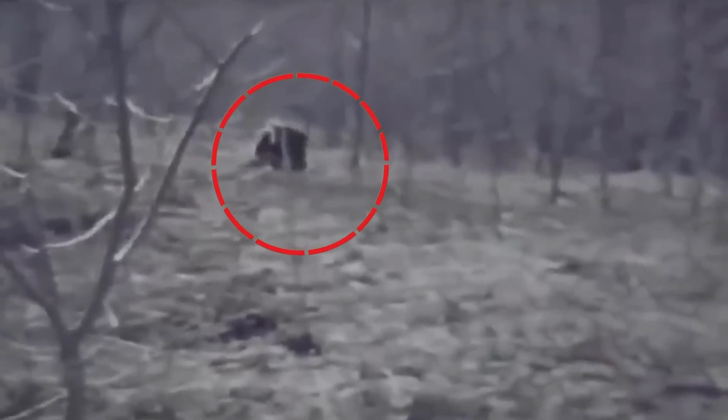Right at that moment, the beast started running toward him, and the video suddenly ended there, leaving everyone questioning the beast. There is a possibility of a werewolf sighting, as upon looking at the huge appearance, the creature didn't seem like a bear to me.